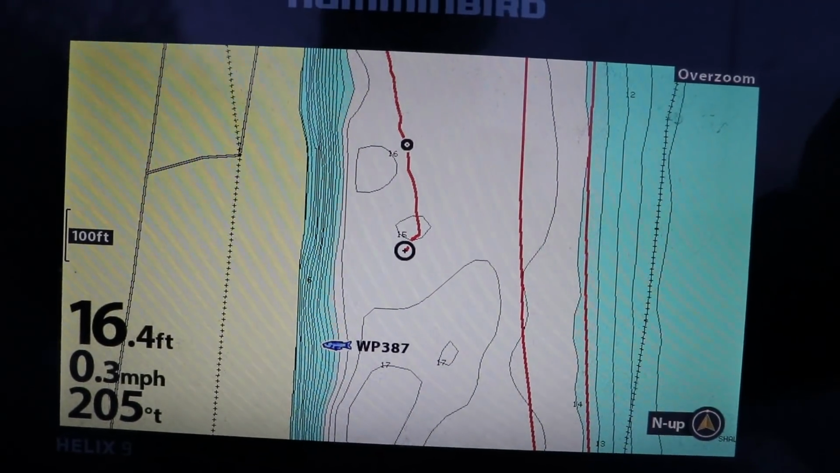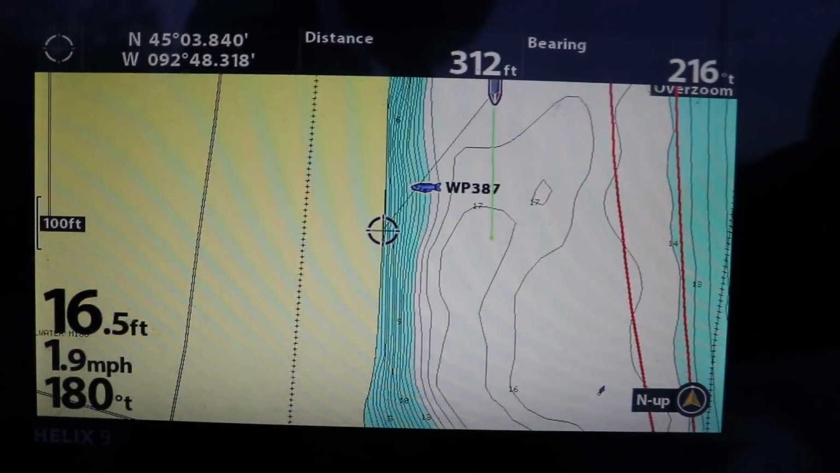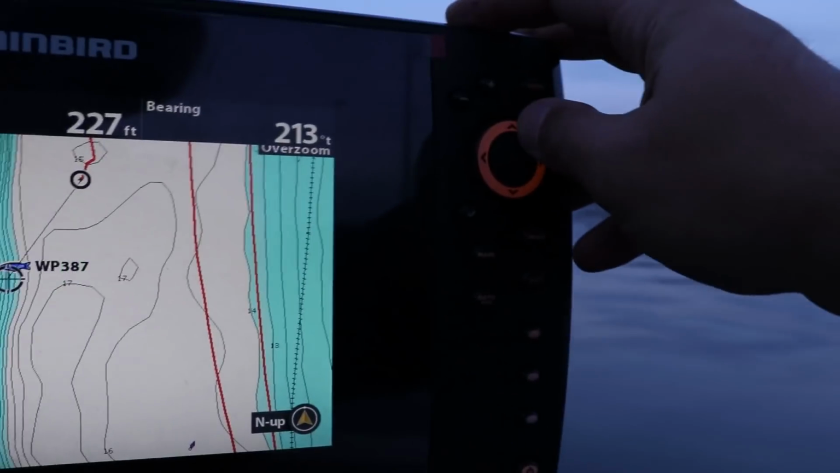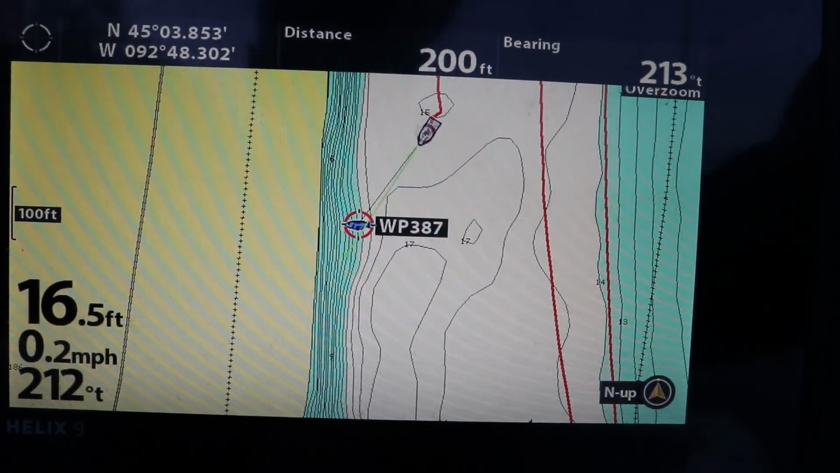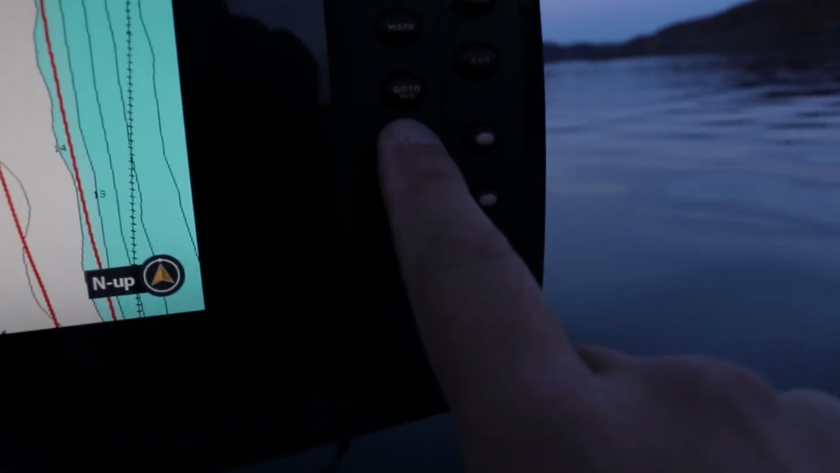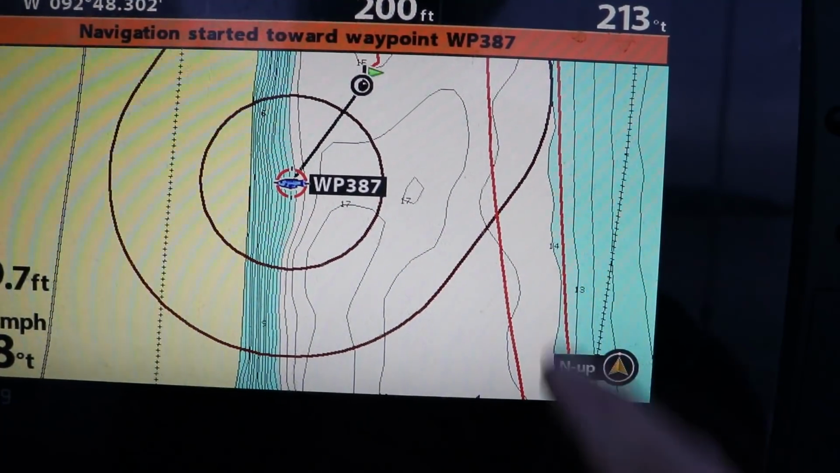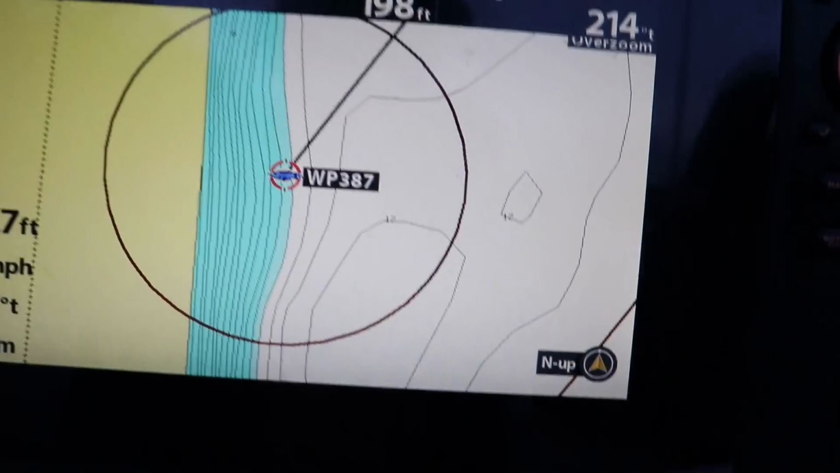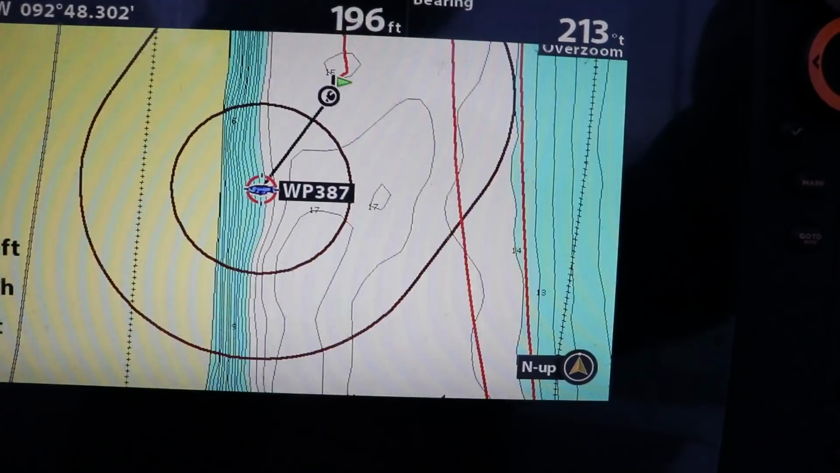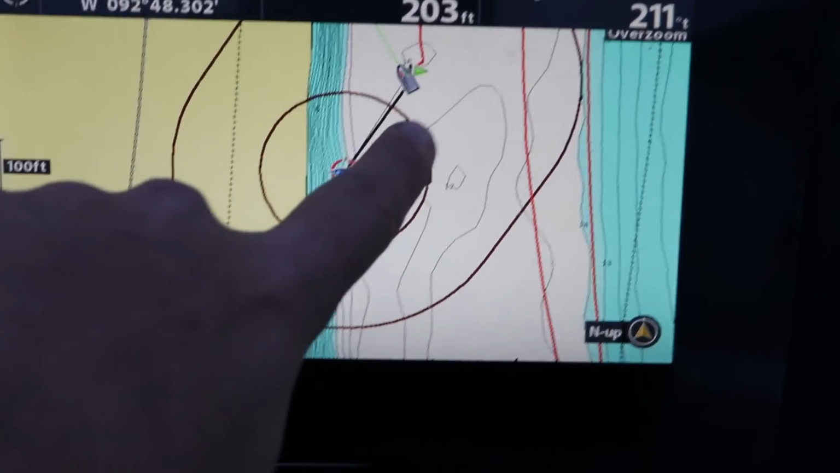All right, so let's say I want to go to my waypoint that I marked to go fish. One, I could just eyeball it, or you can actually go to the waypoint with your cursor. I'm just using my cursor pad here, and once you highlight it, you're going to click this go to button. That's going to give you a bearing to go to. You zoom out, you can see my little boat icon.